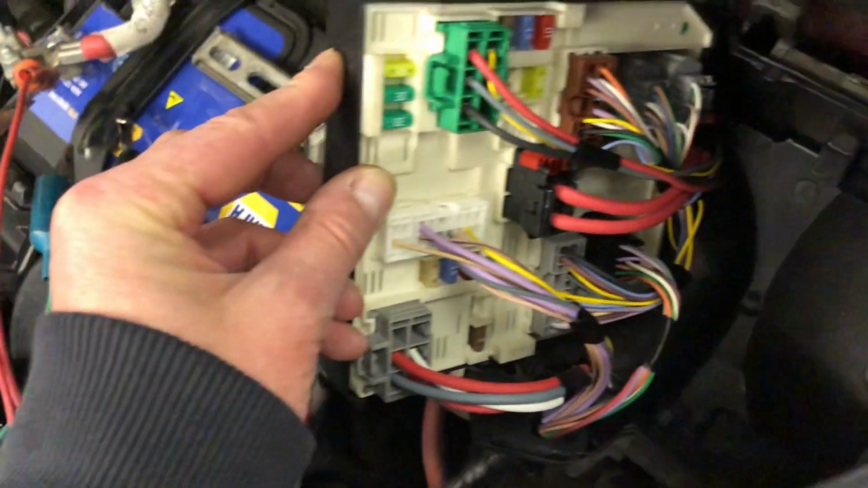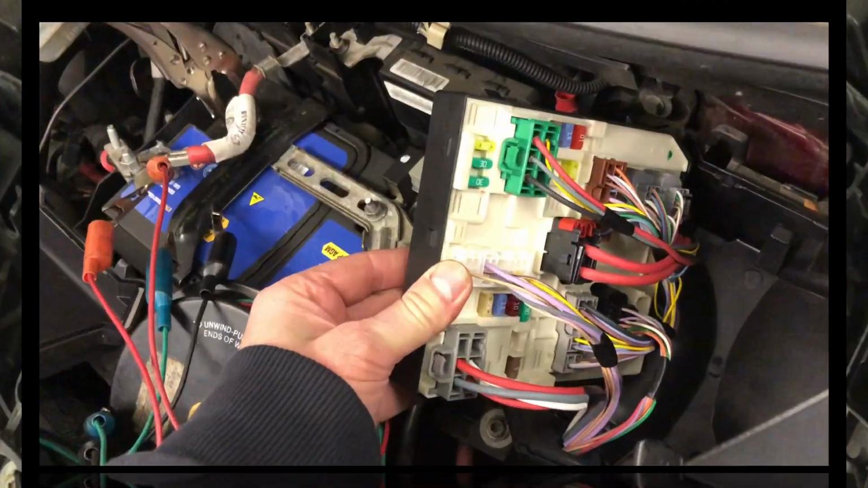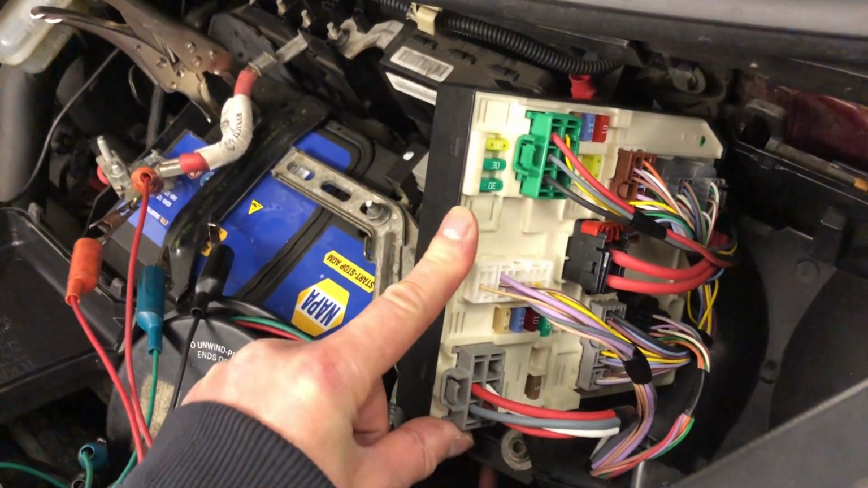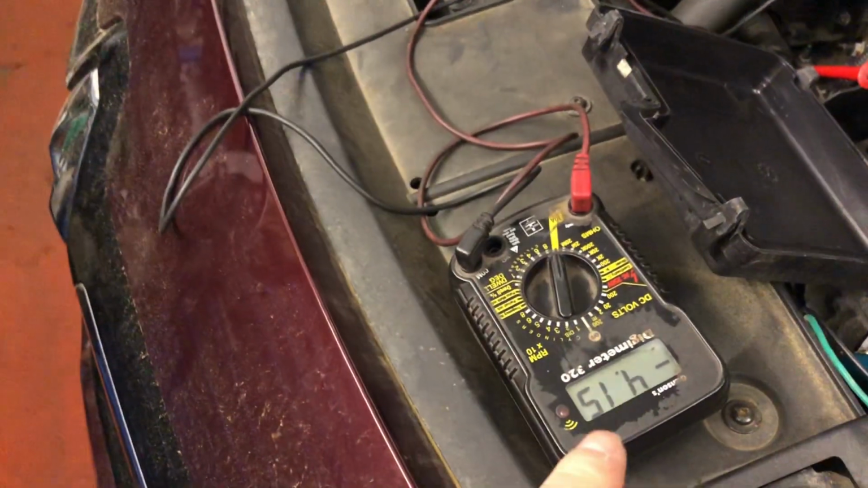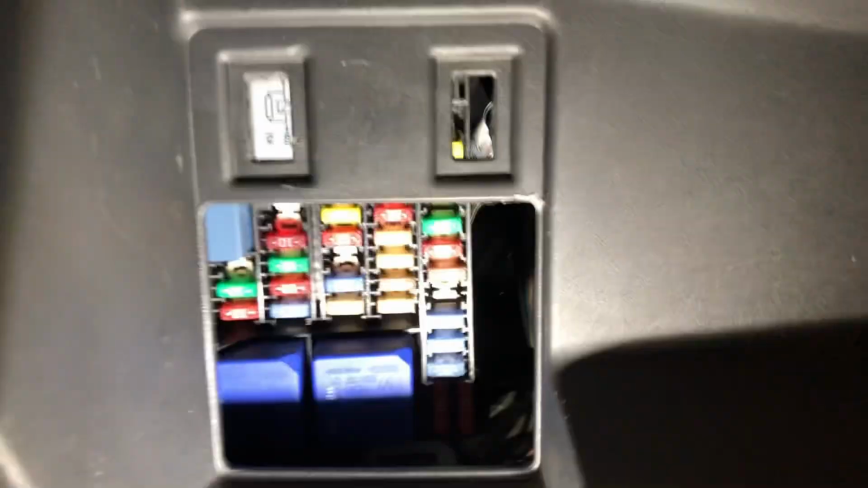I would do it on camera, but I need two hands. I'm going to see what I come up with. I've pulled every single fuse out of this box and we still get 4 amps. So now we have to move to the internal fuse box. In the glove box, up in here, we have the other fuse box. I'm going to do the same test on here.